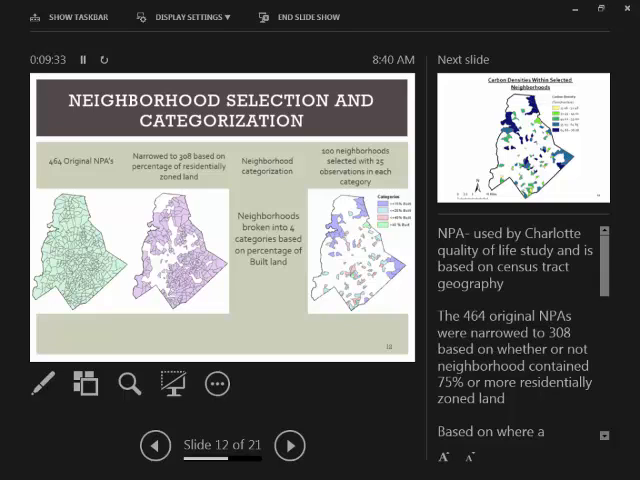So we broke the neighborhoods down into 4 different categories based on percentages of built lands or impervious surface, which was calculated through the classification that I didn't have time to talk about here.